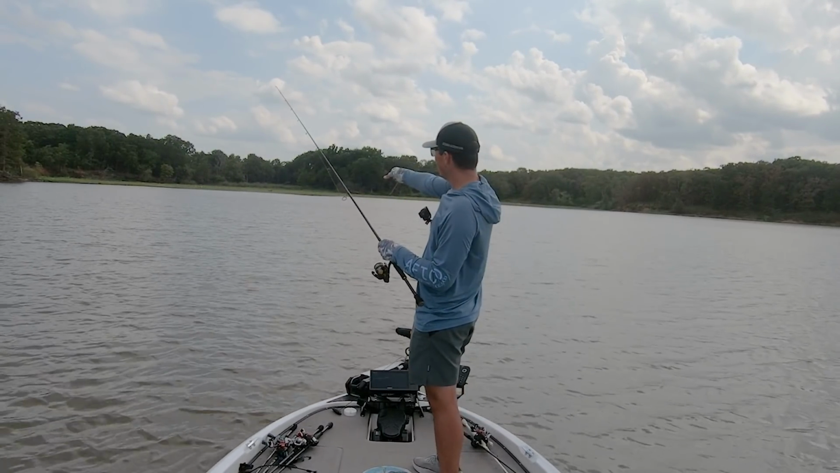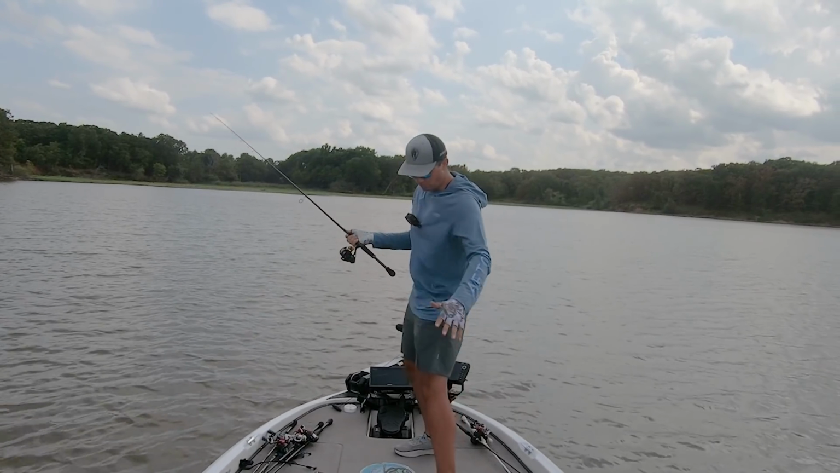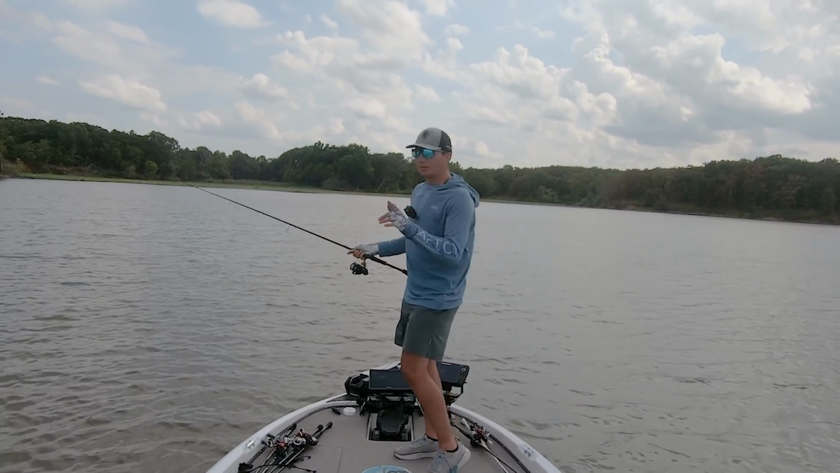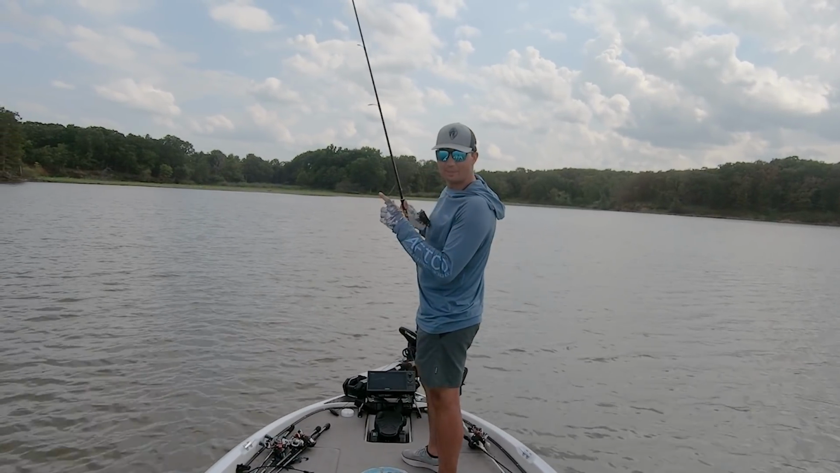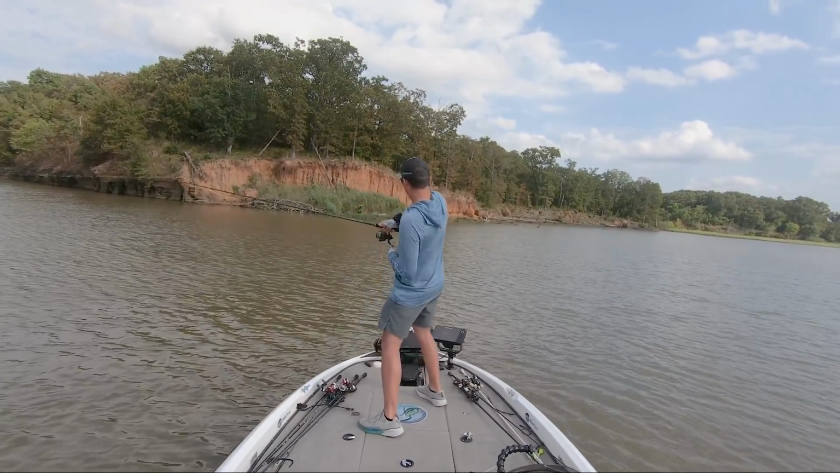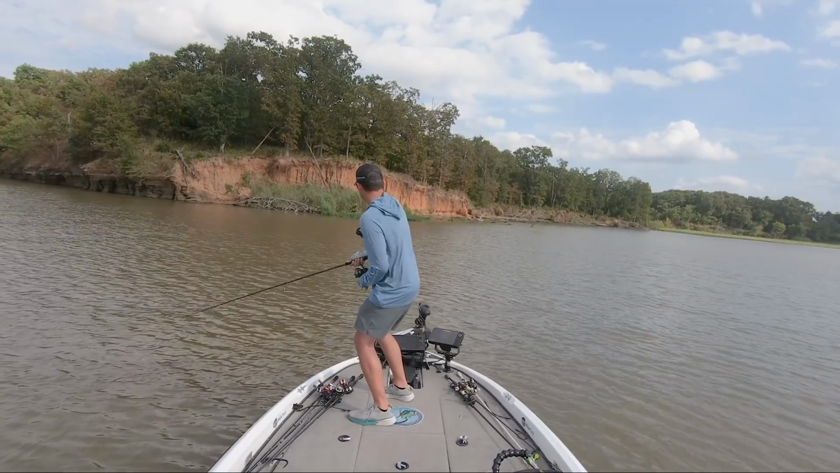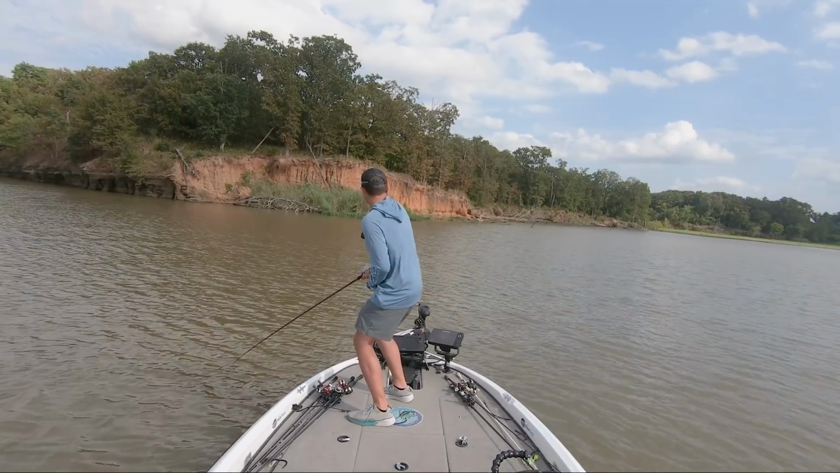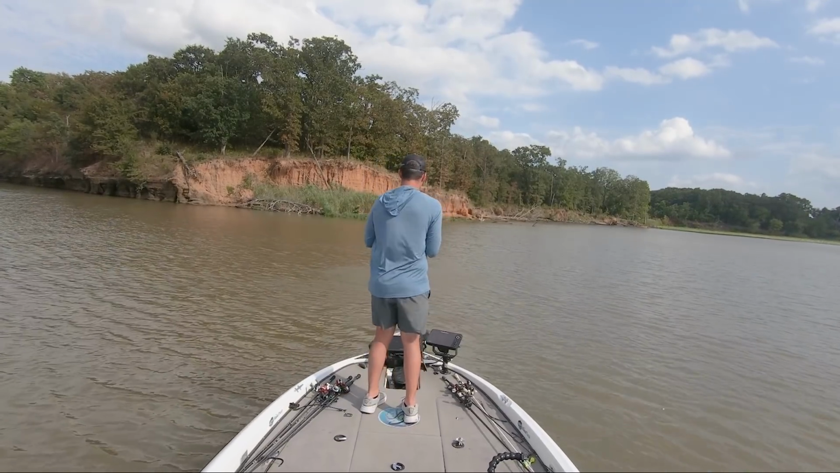And so I'll cast up there. Sometimes I'll miss right or left by 5 or 6 feet because the shell bed's only maybe the size of the front deck of my boat here. But every time I land in that shell bed and make the perfect cast and just dead stick that bait there, I get bit. Got him. Stay on there, fish. Be number 5. Oh yeah, good one.